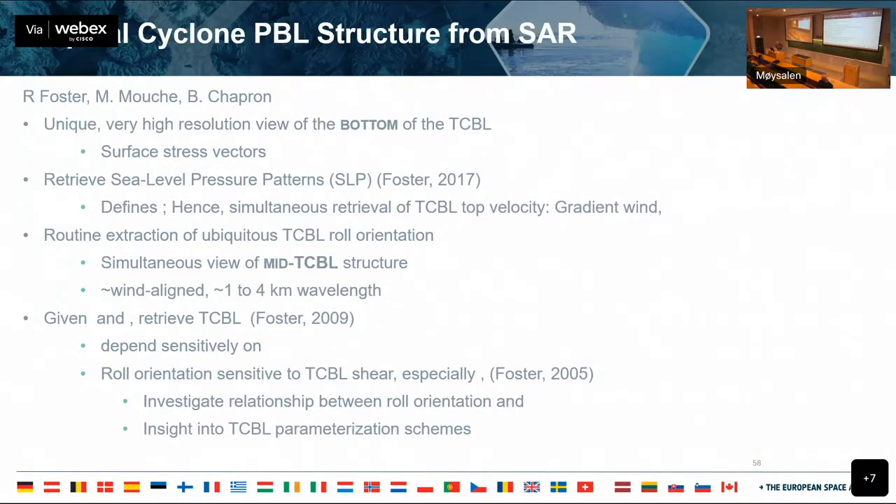So the other thing I've been working on is trying to extract the tropical cyclone mean boundary layer structure from SAR data alone. And this is in collaboration with the IFRMIR folks. And the idea is that SAR gives you a unique, very high resolution view of the bottom of a tropical cyclone. It will tell you effectively the surface stress, and it'll also give you a surface value of the eddy viscosity.